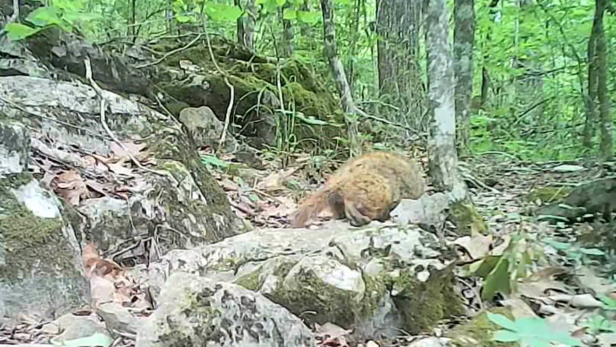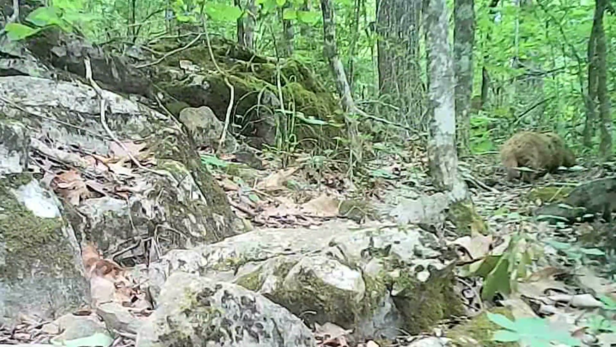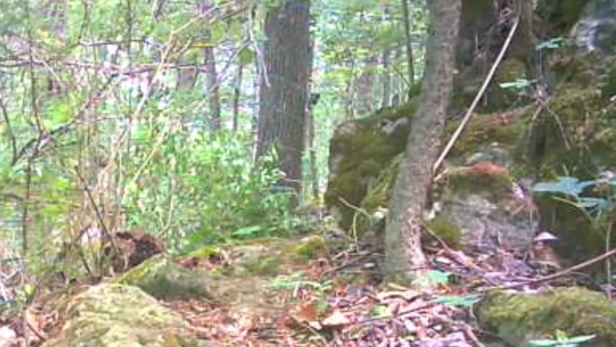And that looks like old Diane moving up the trail, heading back. And that looks like her climbing the rocks. What's she doing up there?